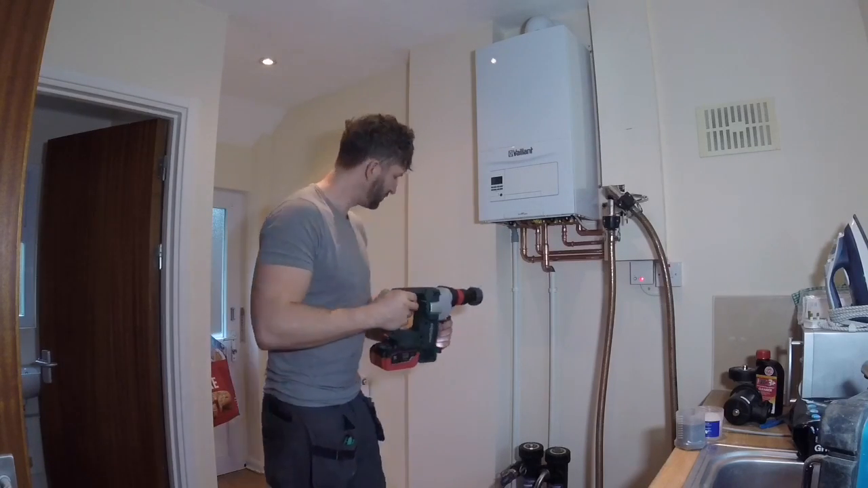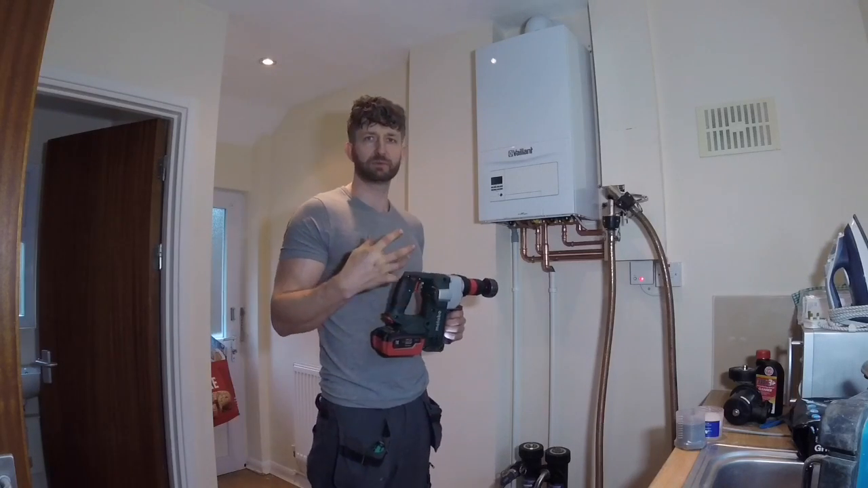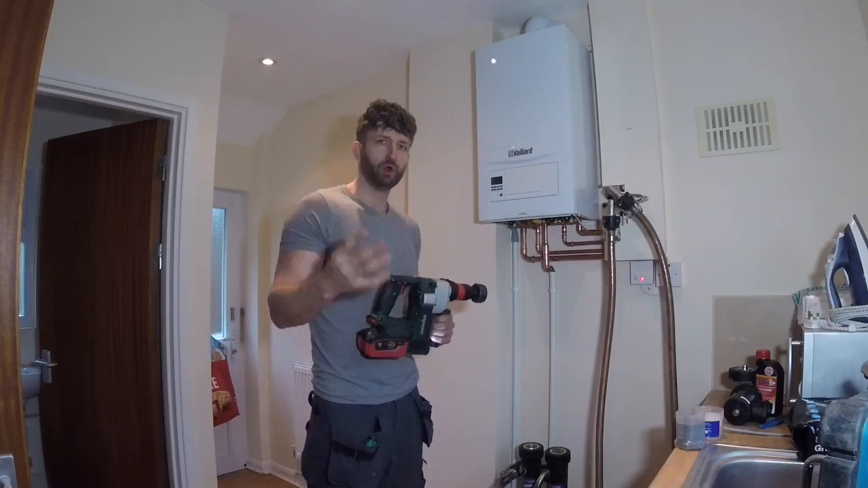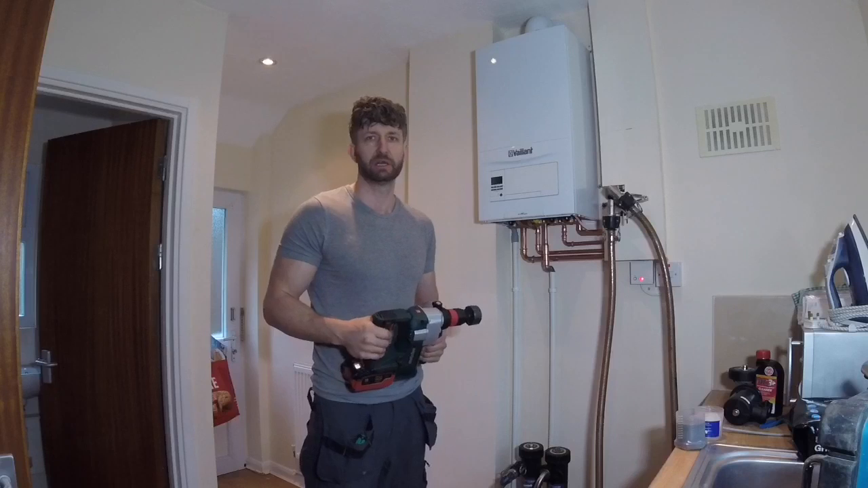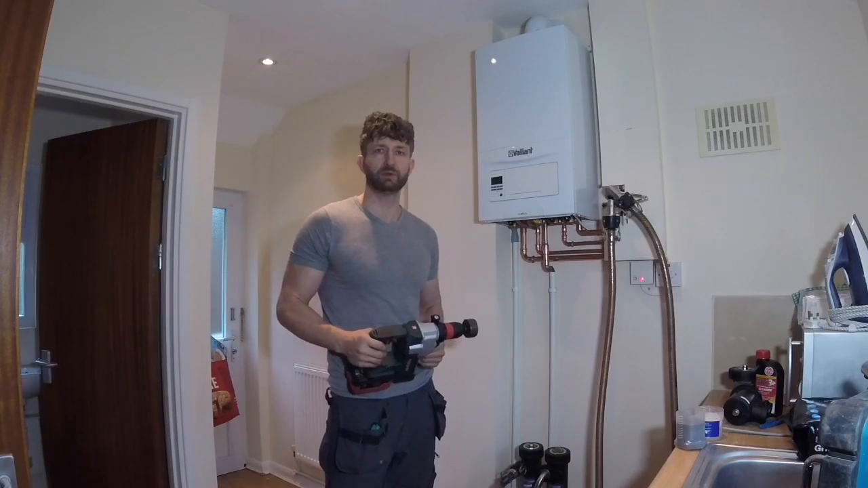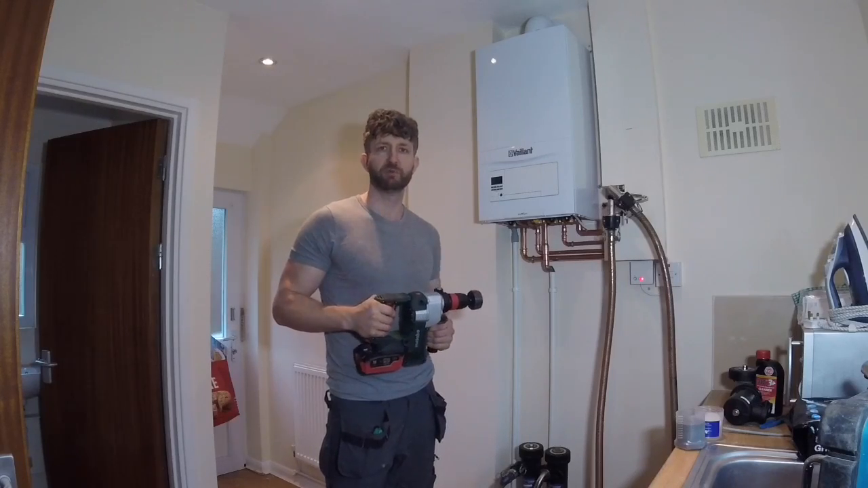And then you move this across the radiator at the bottom, and it agitates and gets all that sludge that's stuck, clinging on at the bottom of the radiator, up free into the water, which then goes through the magnets and collects in the magnets. So I've set up for one radiator in the hall. We're going to have a look at that using this and show you the performance.